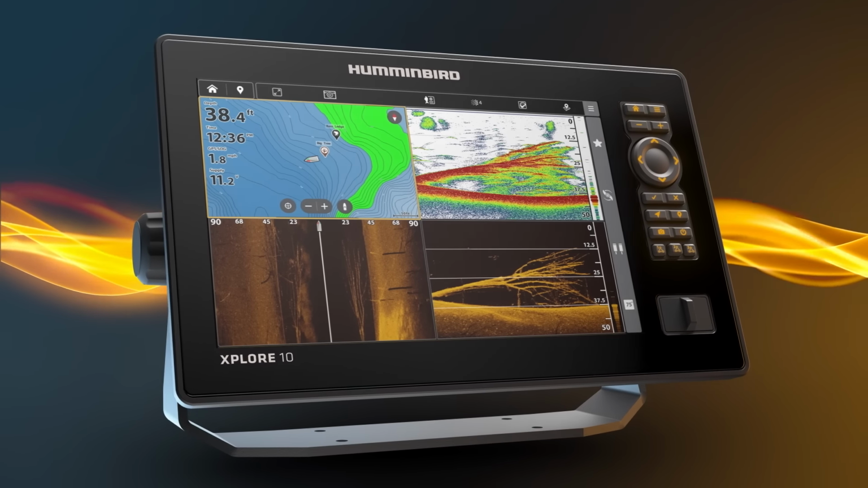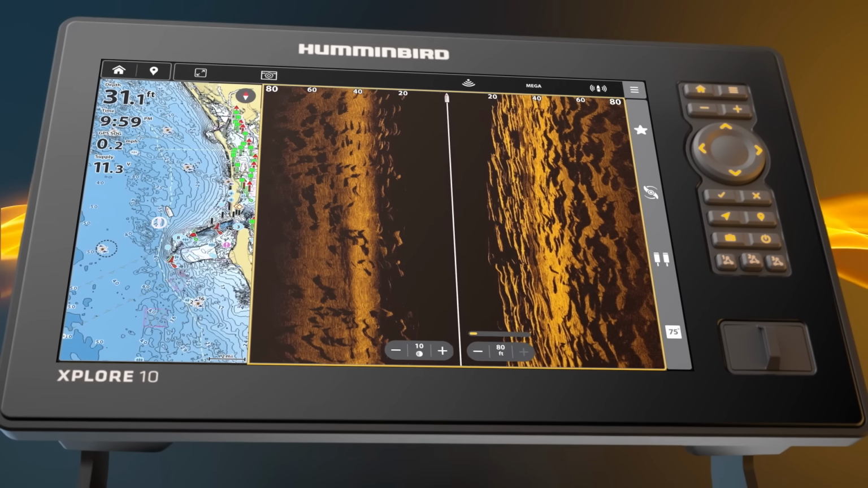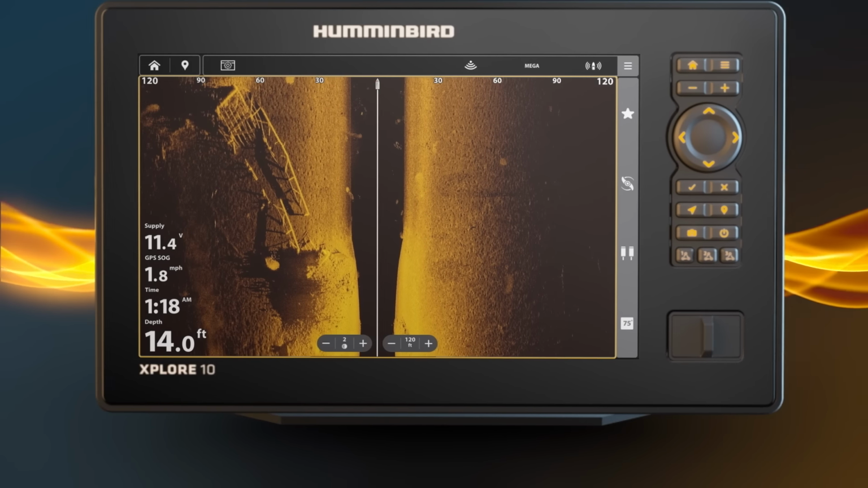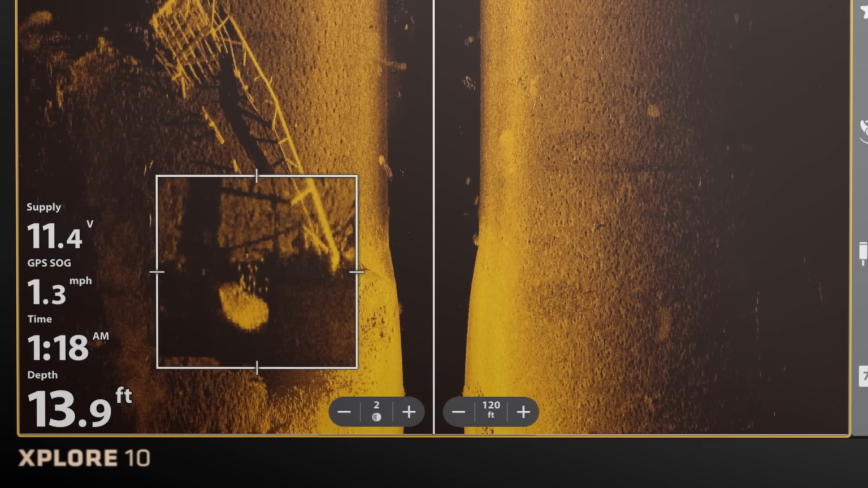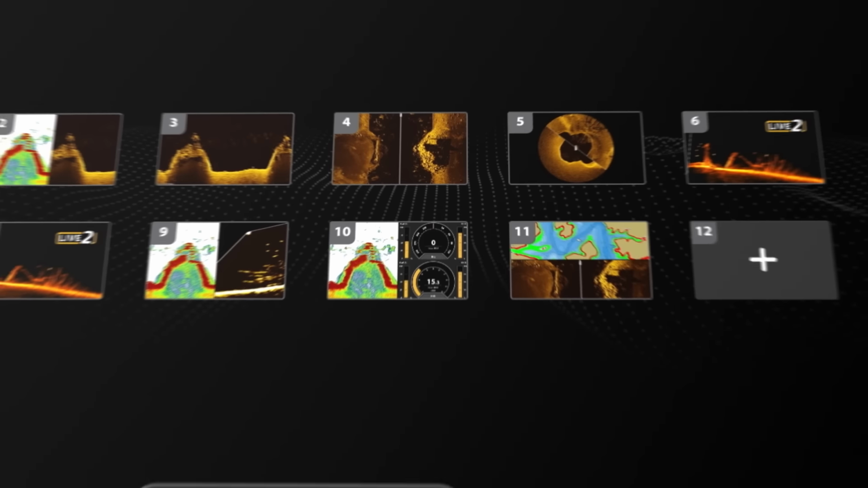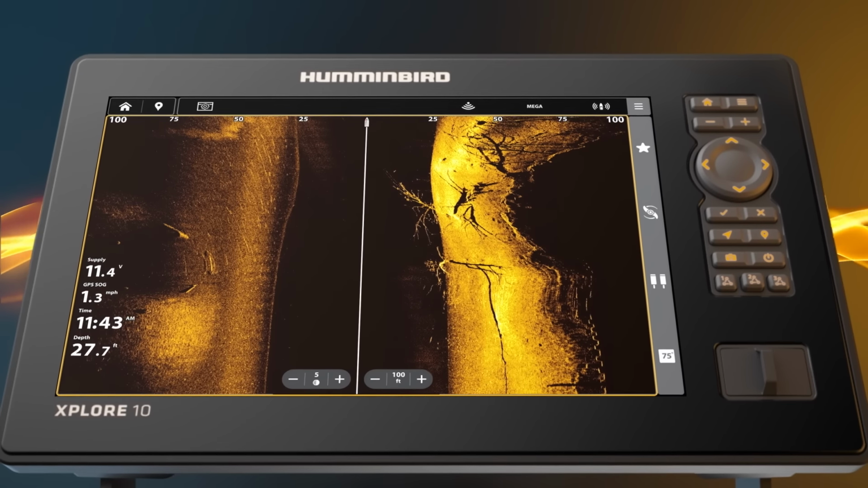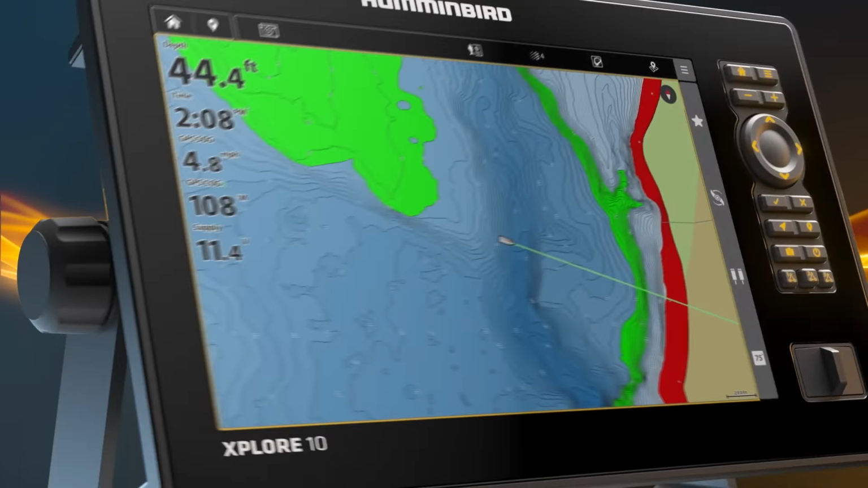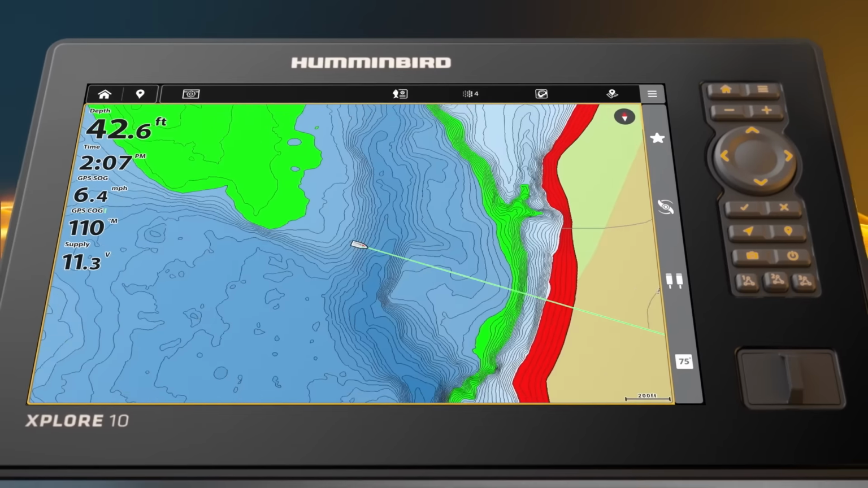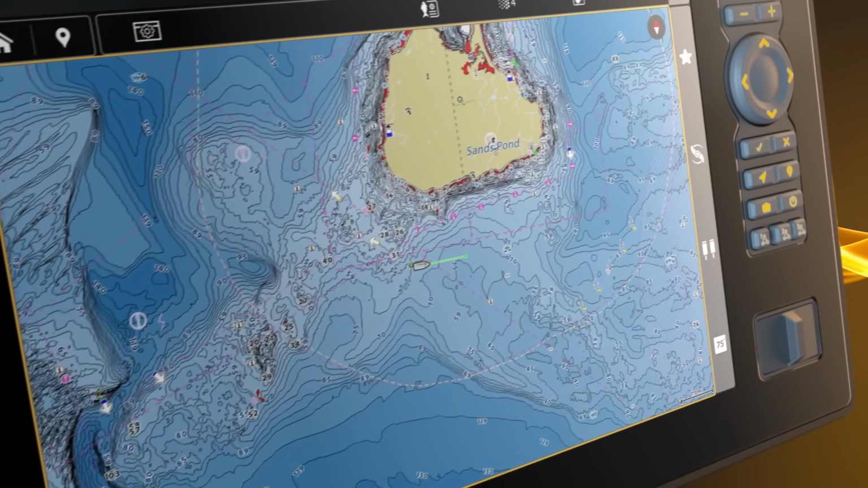XPLORE Series fish finders are built to thrill with advanced tech, our best imaging, and new tools to help you break down the water wherever you fish. See every last detail with an ultra-bright, vivid screen that's always visible, even through polarized sunglasses. A lightning-fast user interface gives you quick access to your favorite shortcuts so you can focus on the action.